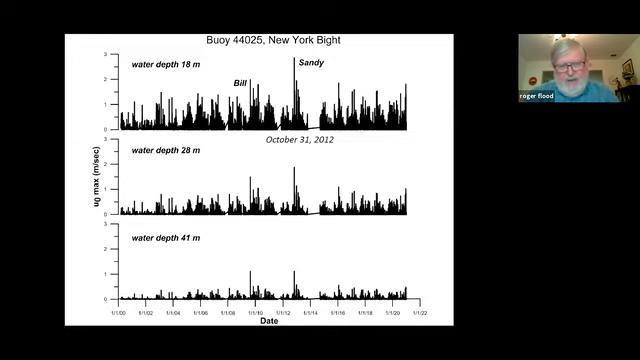I'm sure there are much more sophisticated calculations that could be done, but I think this gives us some idea of what's going on in terms of interacting with the seabed.